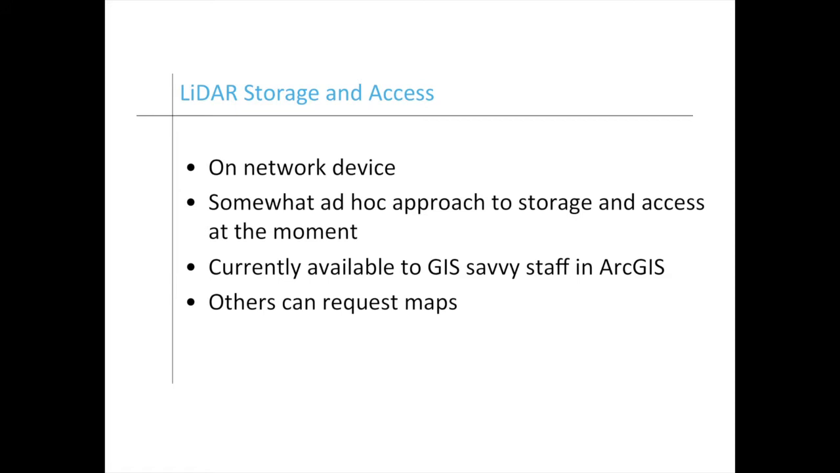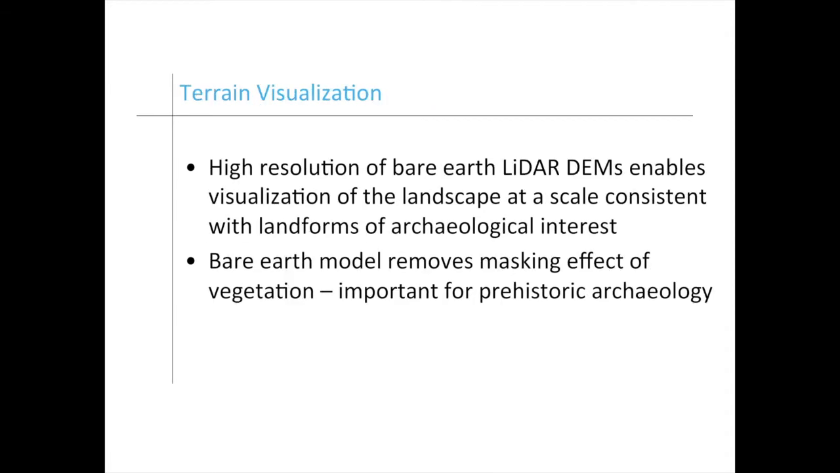And just a note about our storage and access, it's right now on a network drive. It's kind of an ad hoc thing right now. There's only about 3 of us that really work with this stuff in the ministry. It's currently available to GIS savvy staff in our GIS, and people do know about it and they can ask us for maps about this, but this speaks to the challenges of having such a large and useful data set.